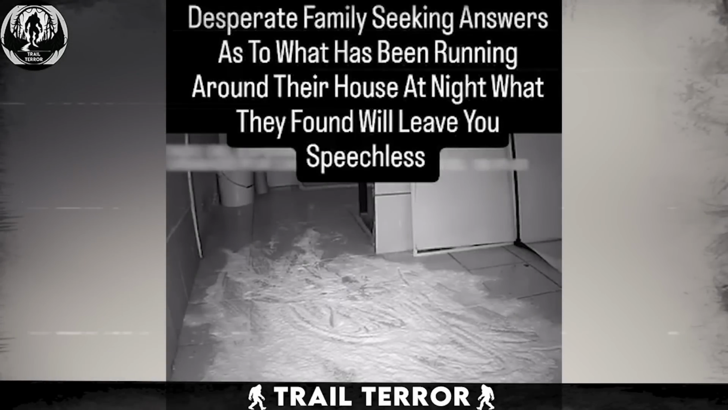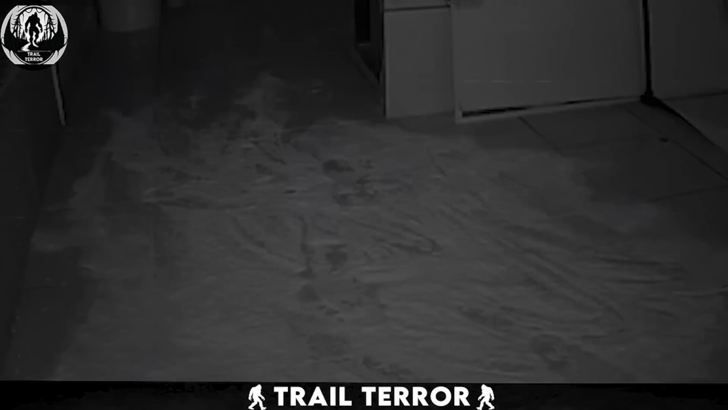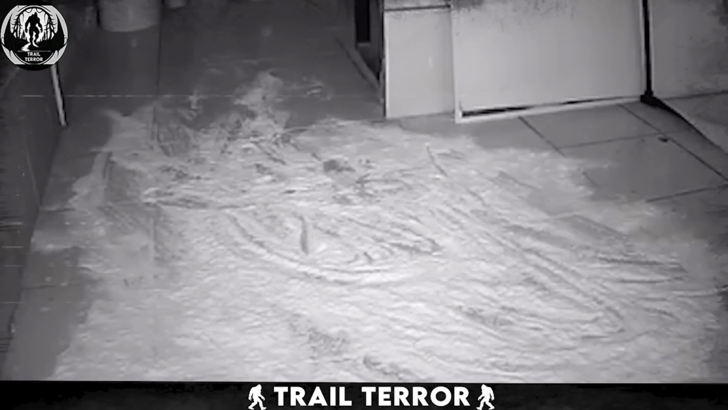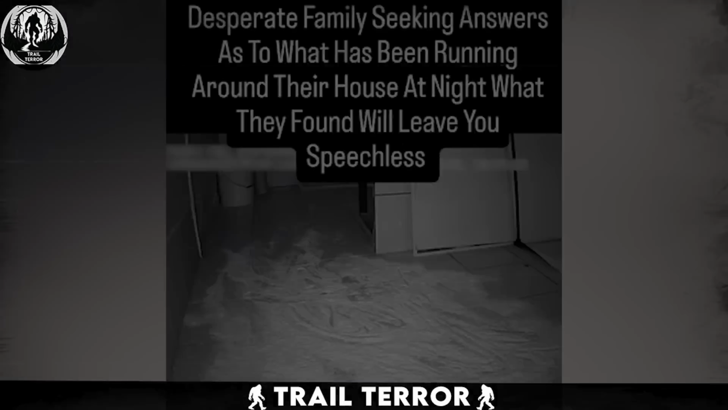A family had been hearing strange footsteps coming from their kitchen late at night, so they decided to install a camera. What they captured is seriously creepy. This footage comes from a home security camera installed after the homeowner kept hearing unusual stepping sounds in the kitchen. To investigate,